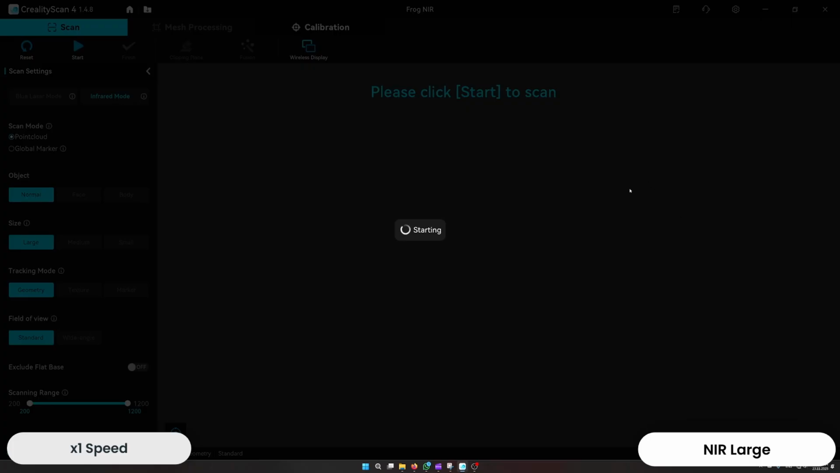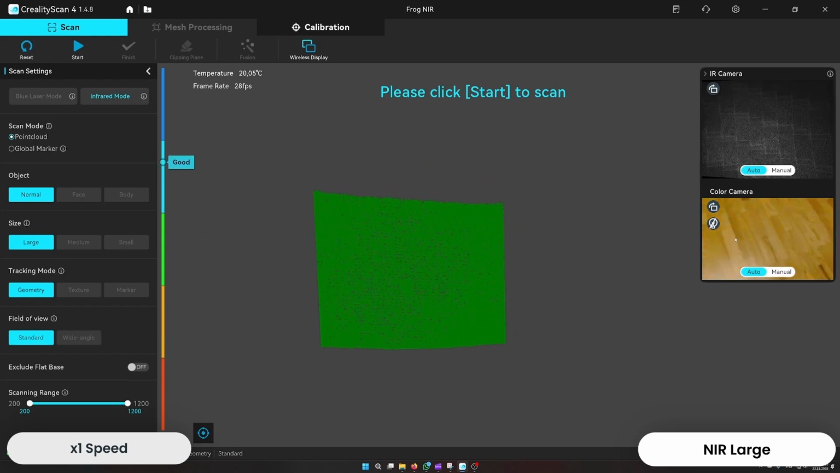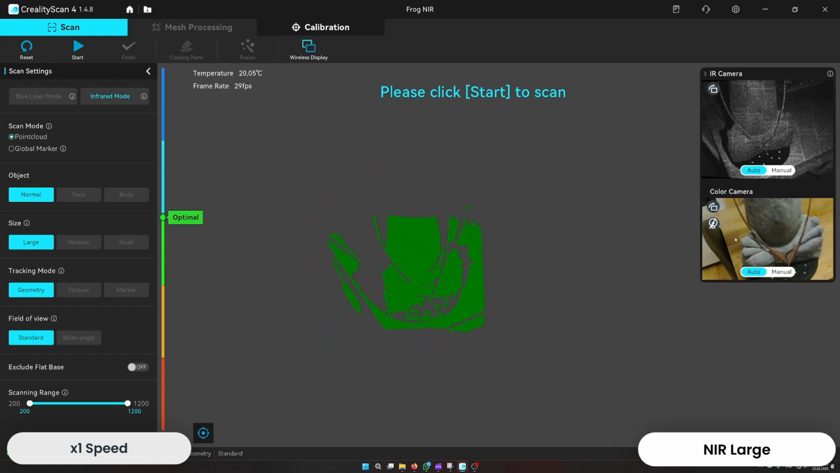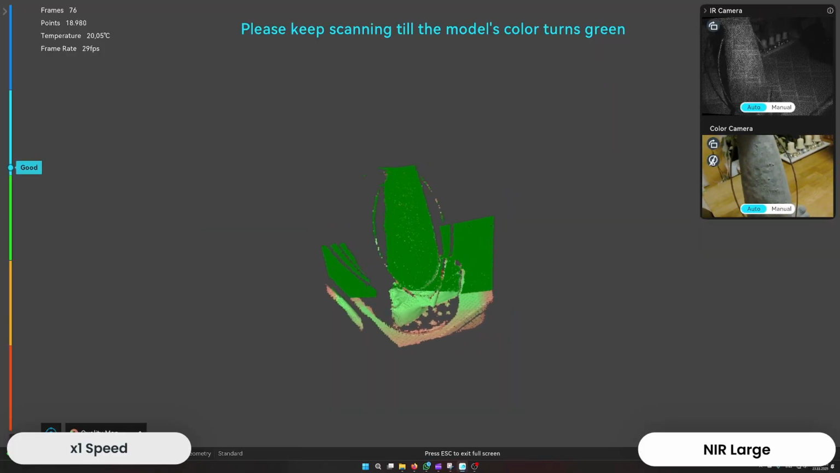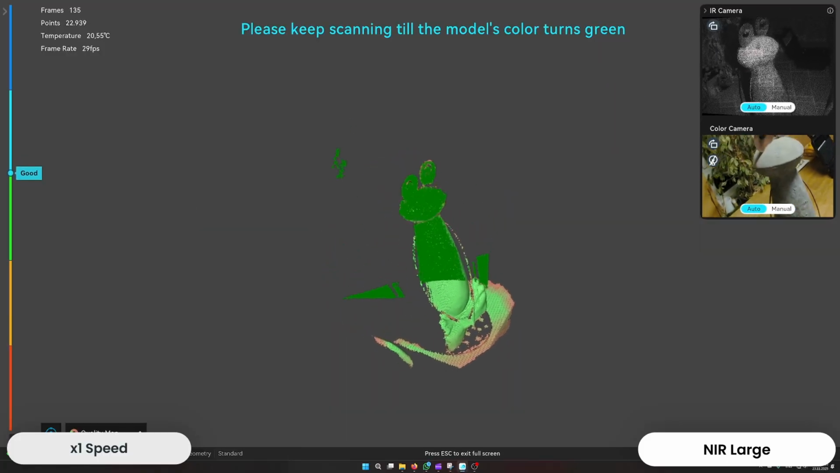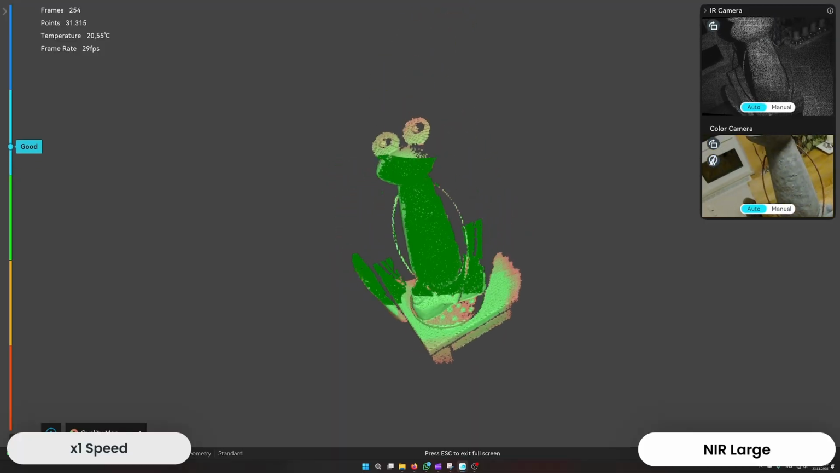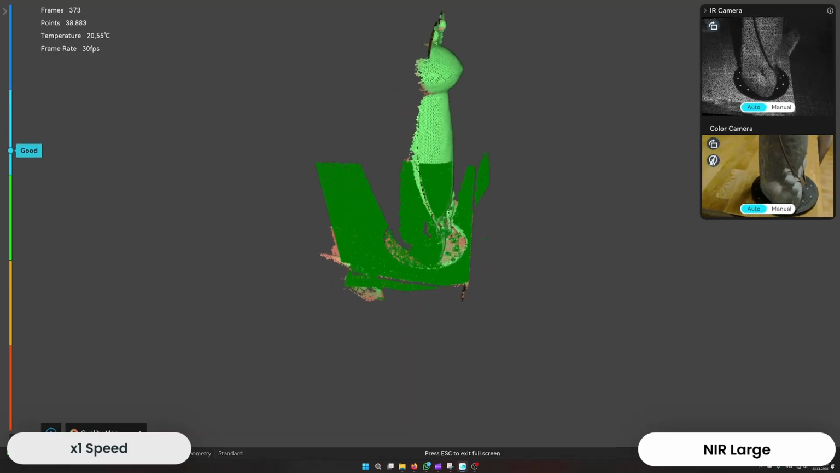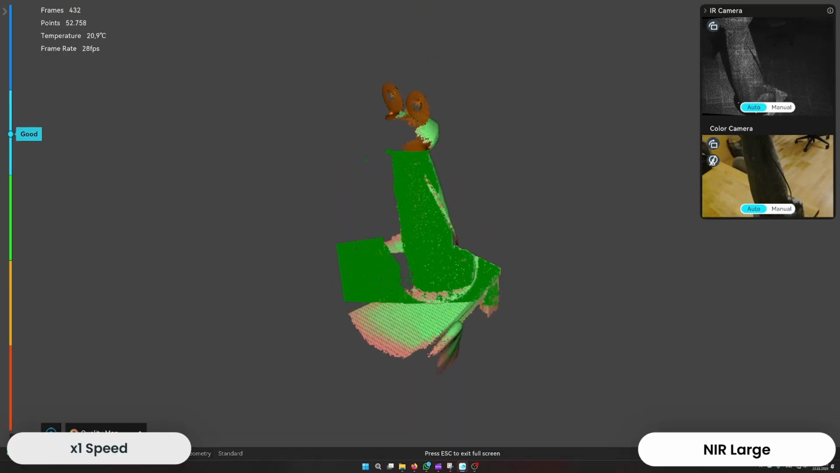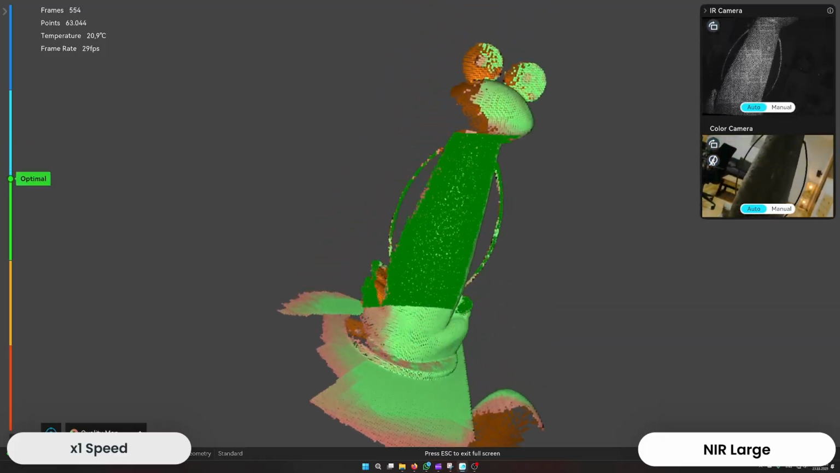I will just set the settings to auto. They are already in the mode, so now I can start a scan. I'm using the Sermoon S1 in wireless mode, so it's working quite fine. It's even hitting the full 30 FPS wireless.